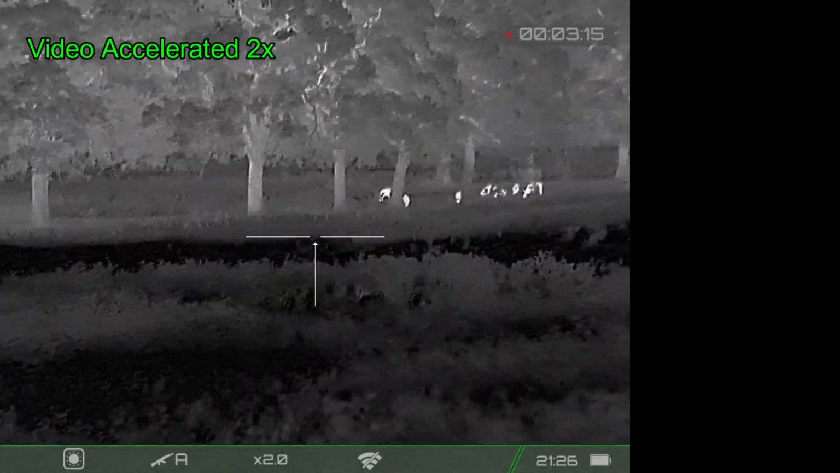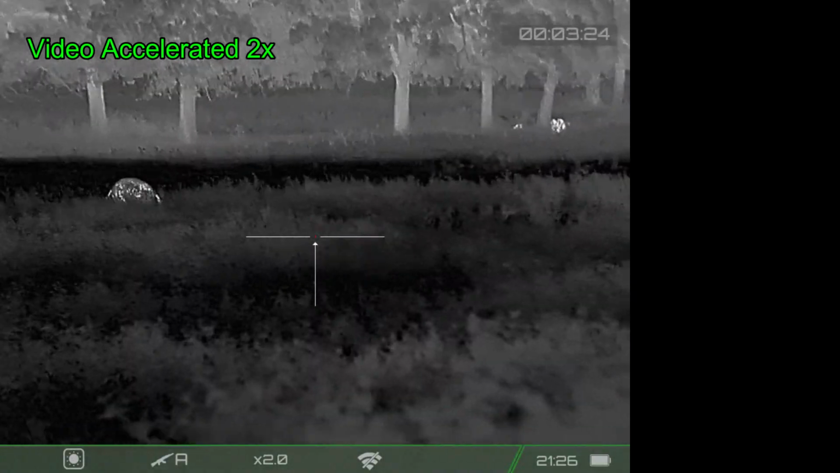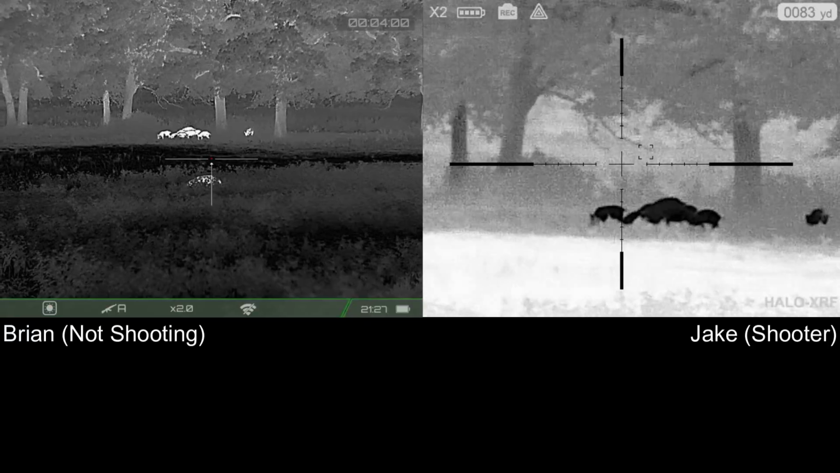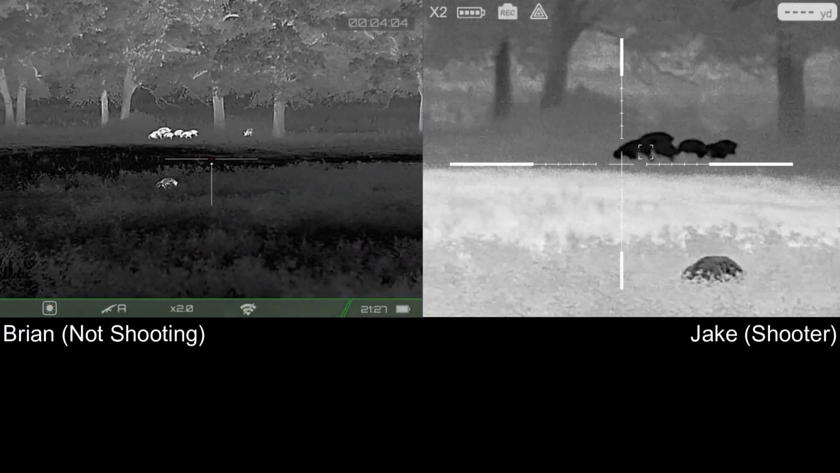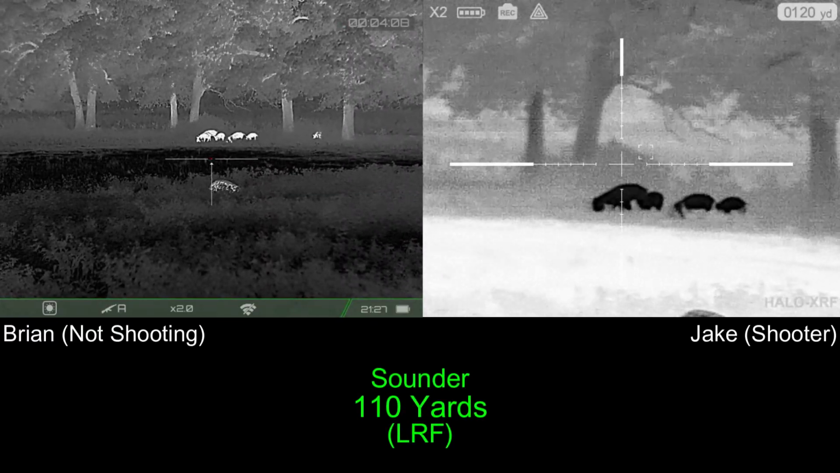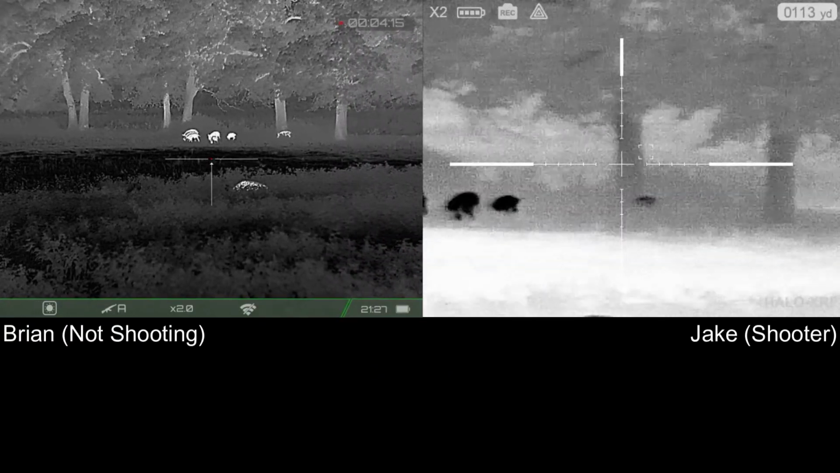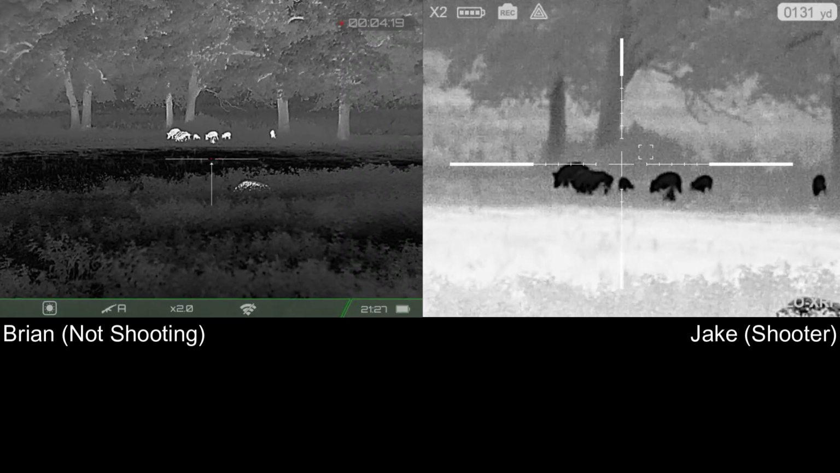And we've made a nice little stalk. We've got one boar in the field that's close to us and the rest of the sounder behind them in the tree line. Now Jake is coming along. His image is on the right-hand side, and mine is on the left, of course. If you think you can get a twofer over there, you've got a four lined up on the pigs in the back. Trying to help him maximize his work.